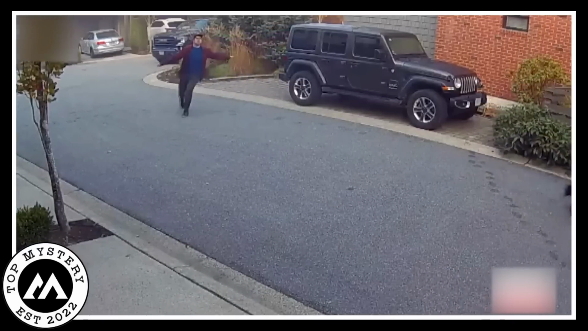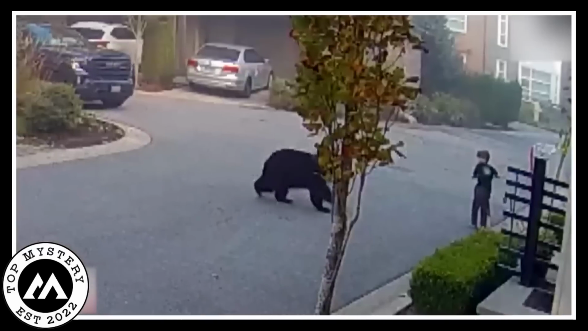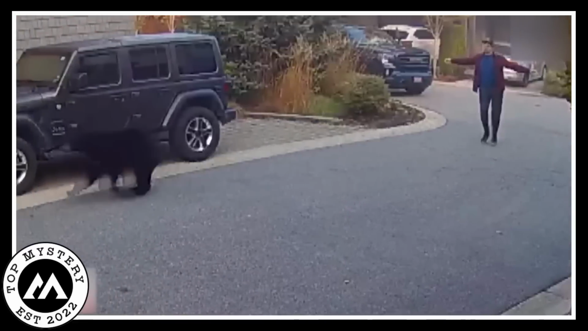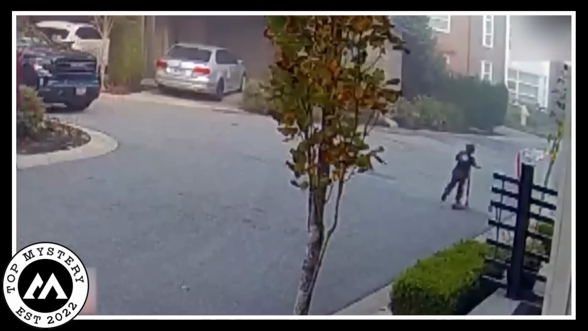Overall, it was an act of courage by both. The young boy kept his nerves under control, while the man courageously took charge of the situation and saved the day.